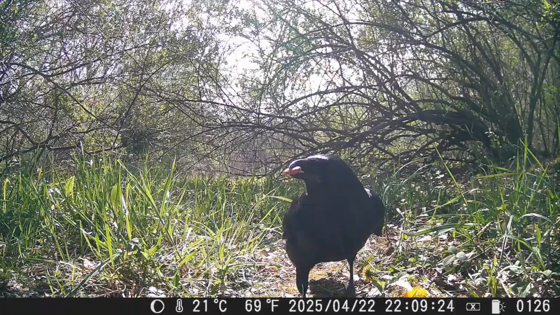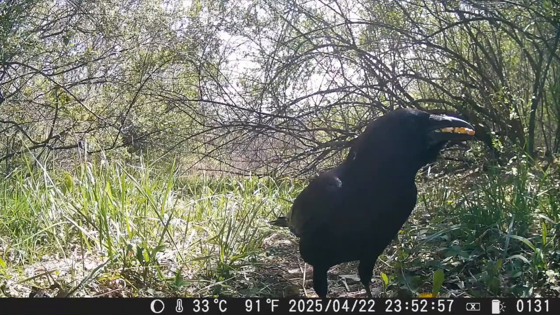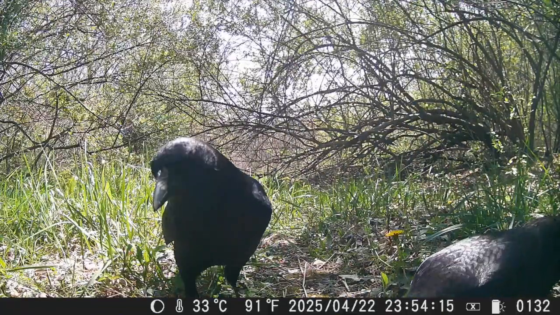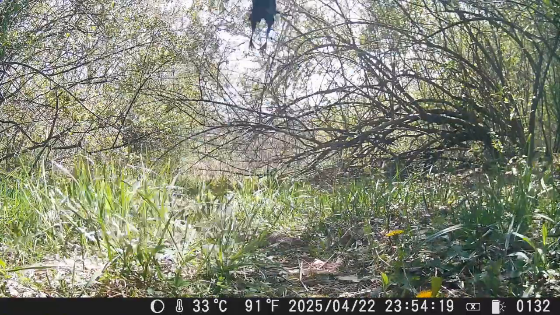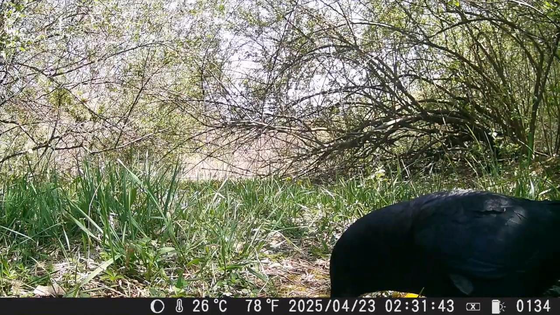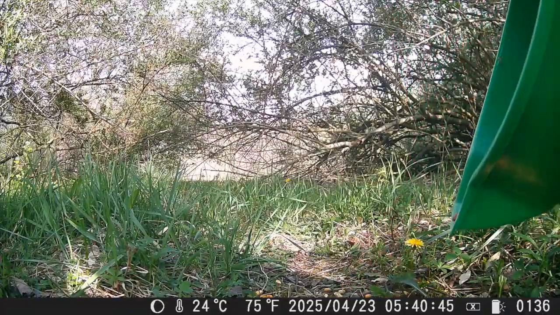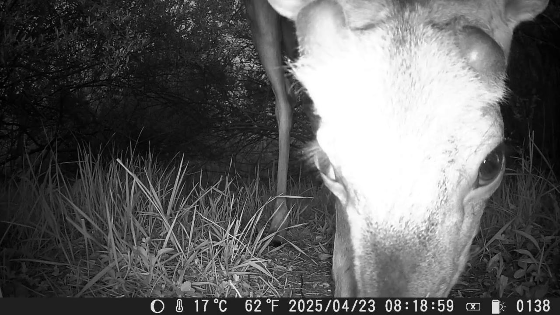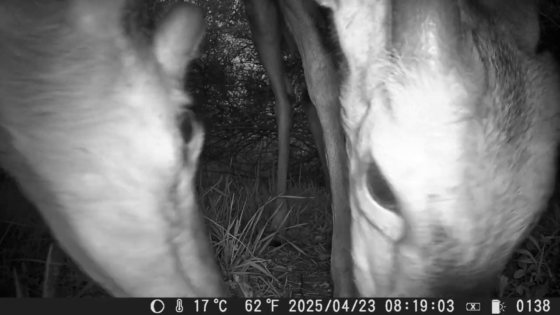The raven is back, stuffing more food into its beak. Got to eat it all, so something else won't get it. Competition has arrived. There are several birds in the background in the trees. Time for a refill. Two bucks sharing food. That's so sweet.